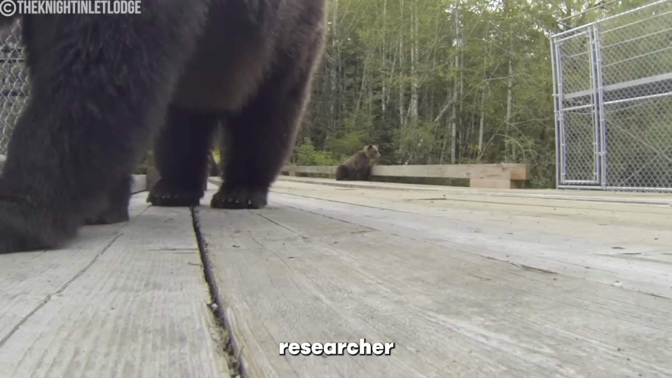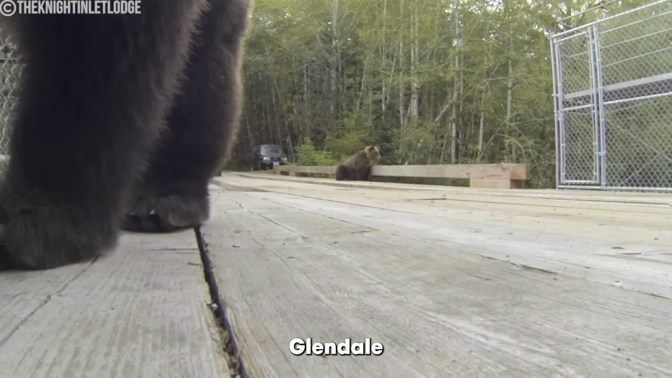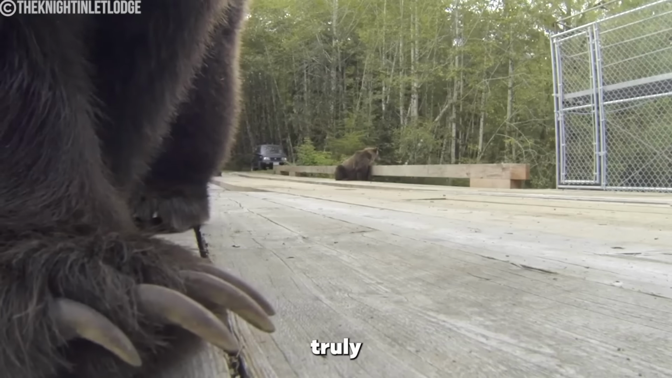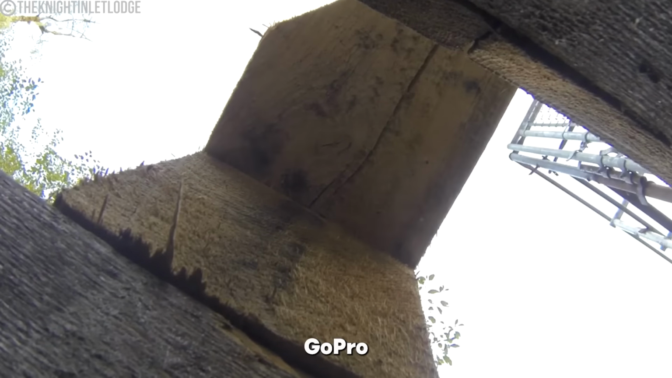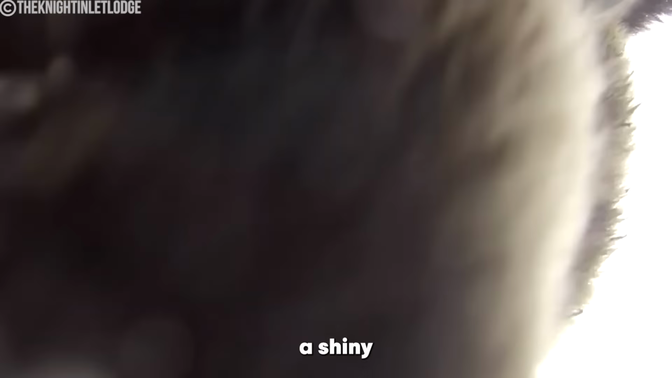In 2014, researcher John Kitchen was working on grizzly bear behavior in Glendale Cove when he captured some truly fascinating footage as one of these beasts spotted his GoPro camera and decided to put on a show for everyone. Whether the bear thought the camera was just a shiny thing it could play with or it didn't want to be filmed, well, that's another story.